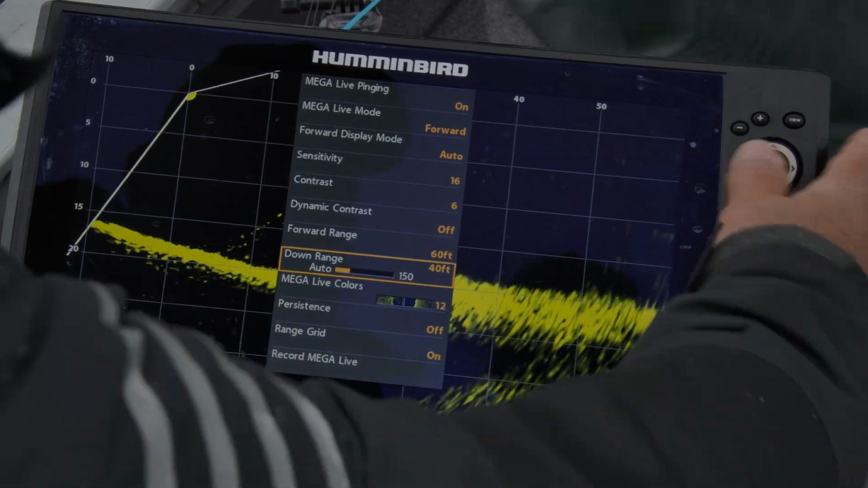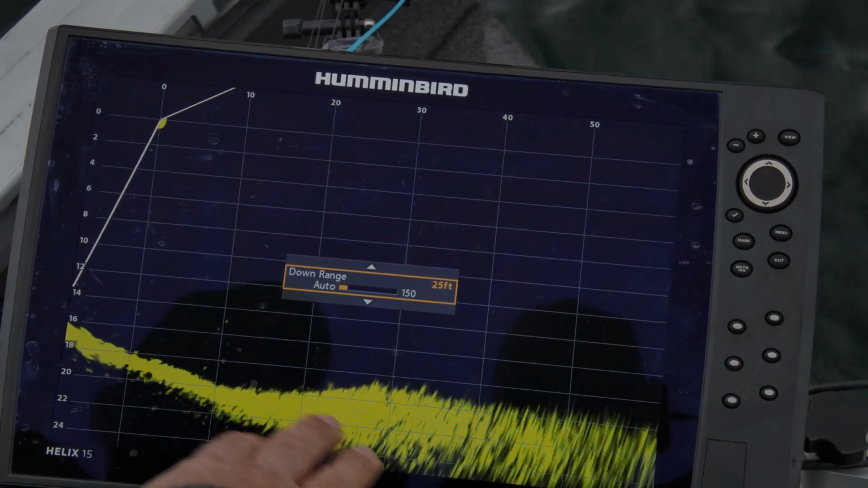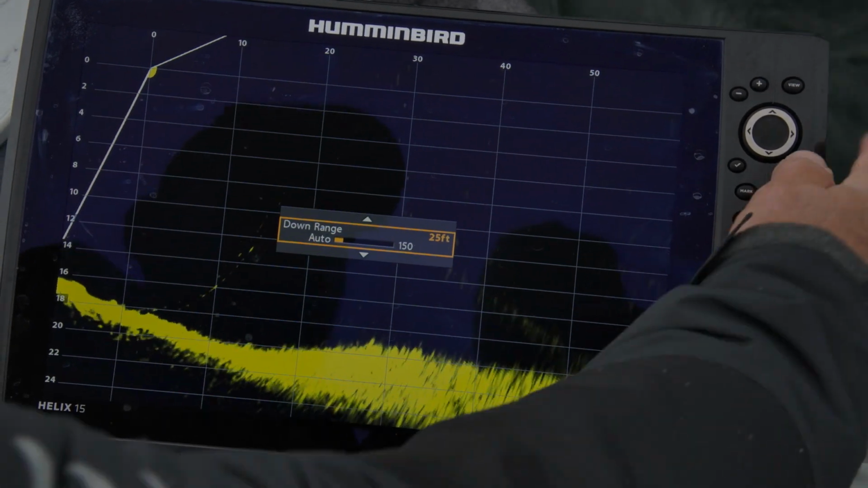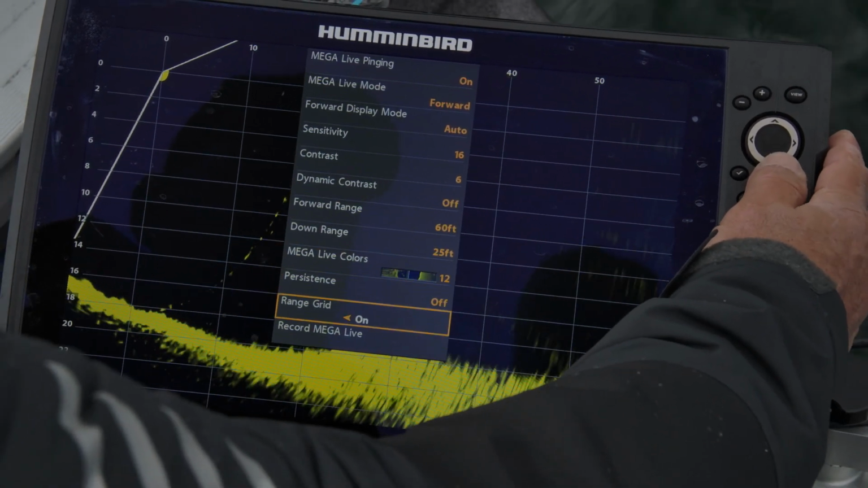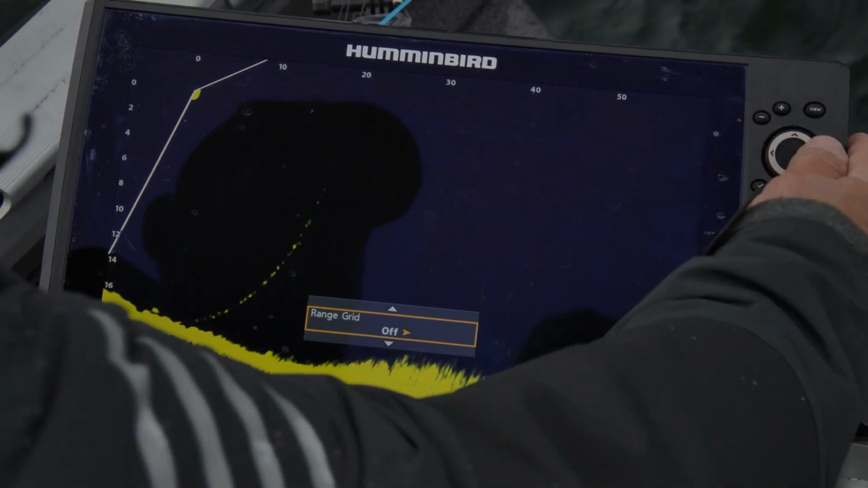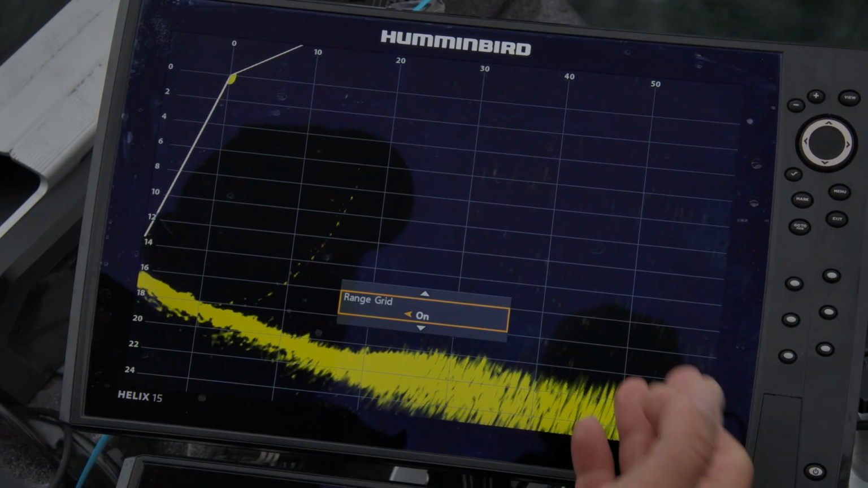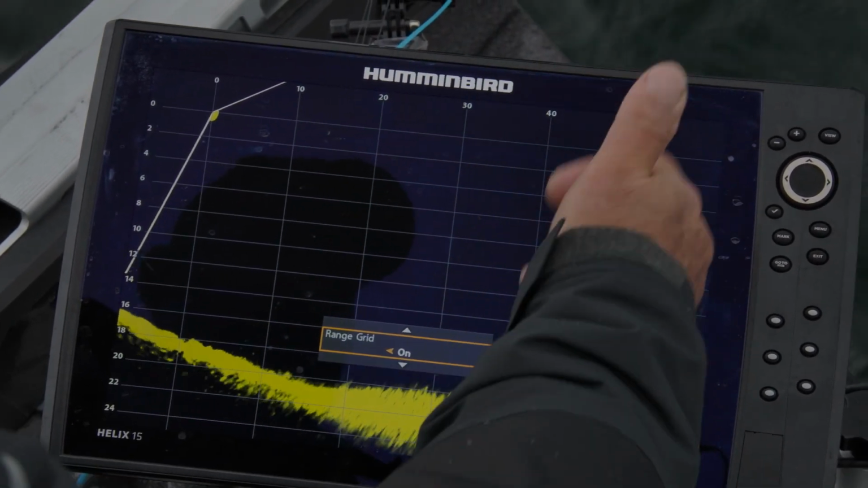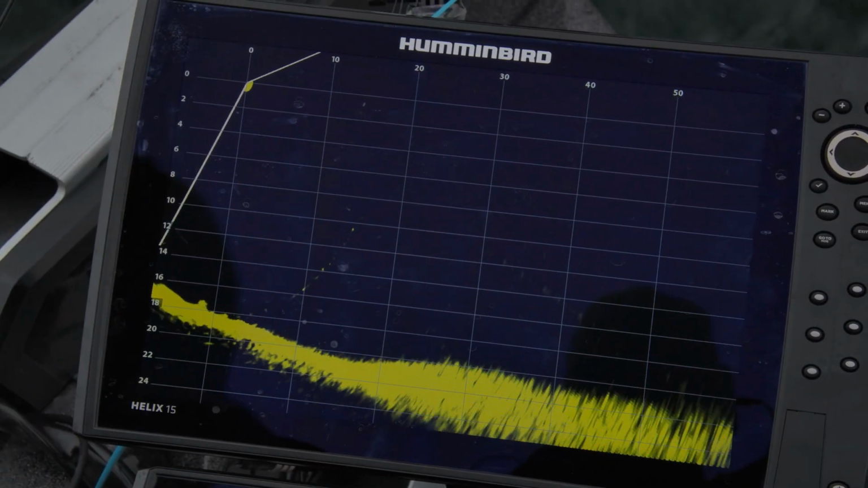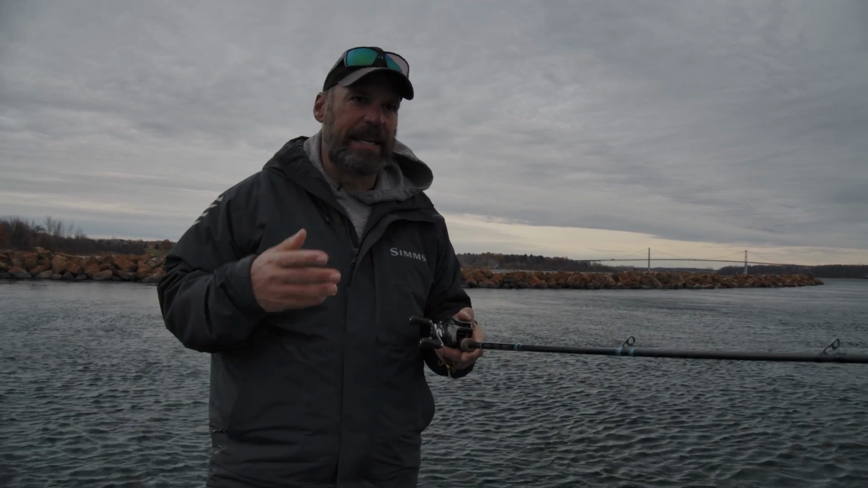I like to manually set it so that you can see here, as I go lower, I'm getting way more detail on that screen. And then the other thing I did was I popped up the range grid, which if you take that off, it looks like this, but by having it, it gives you lines to tell you how far out and how far down the fish are. You know, 20 feet, 30 feet, 40 feet, 50 feet, 60 feet, all the way to the end. Very, very simple system.